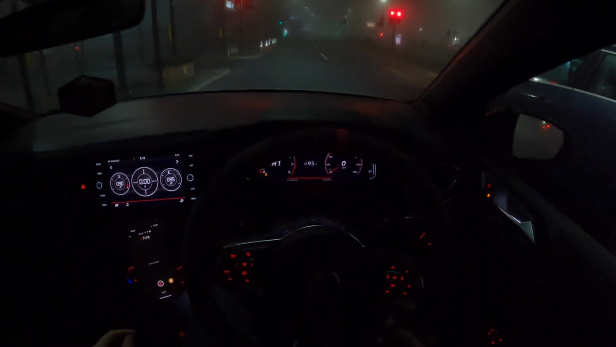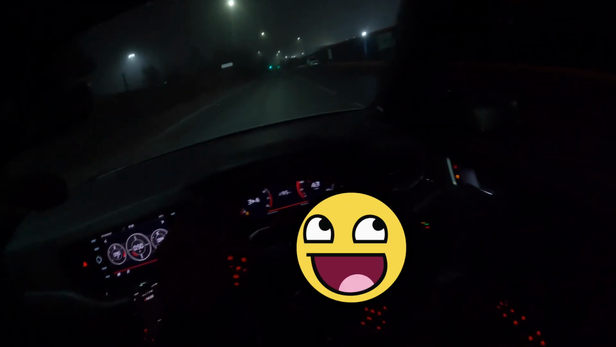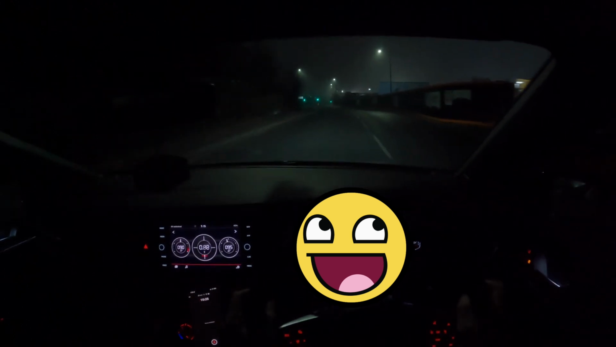Four-wheel drive swap incoming. Jokes, I don't have that kind of money. I wish I did. Mind you, if I did I probably wouldn't have a Polo GTI. Oh, he's got off. Oh, there we go. Yep, no grip at all. Not a shocker, but oh, no.